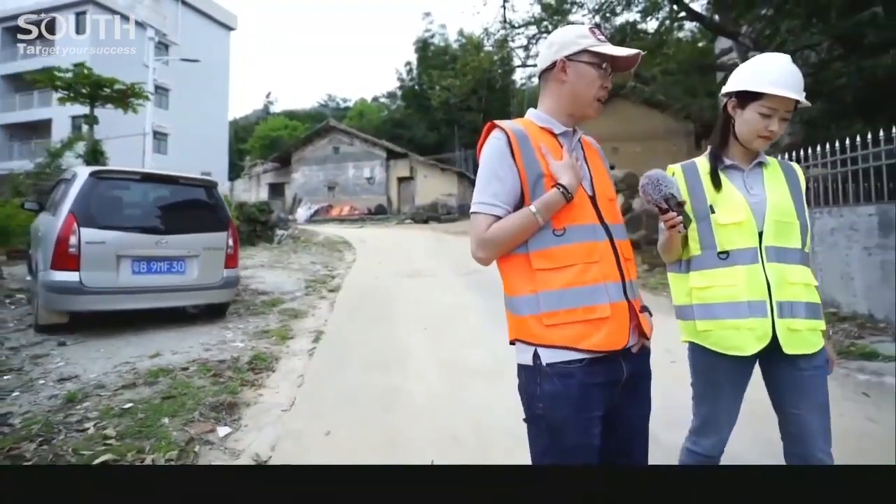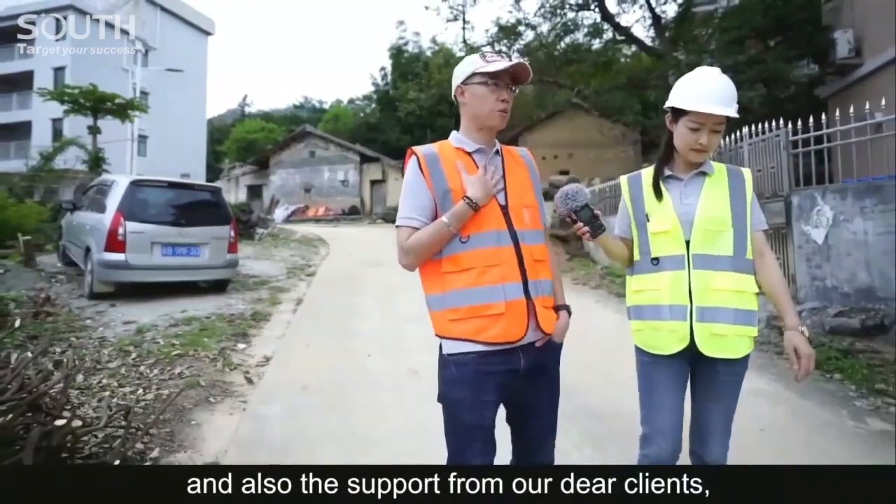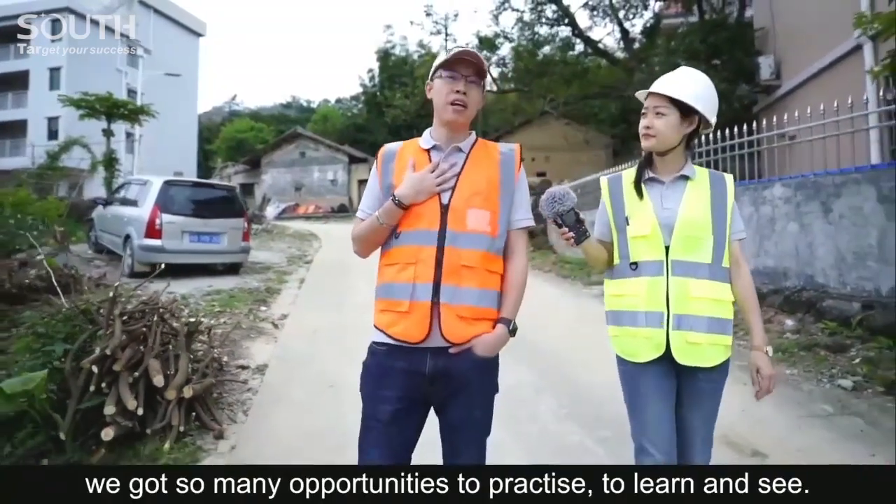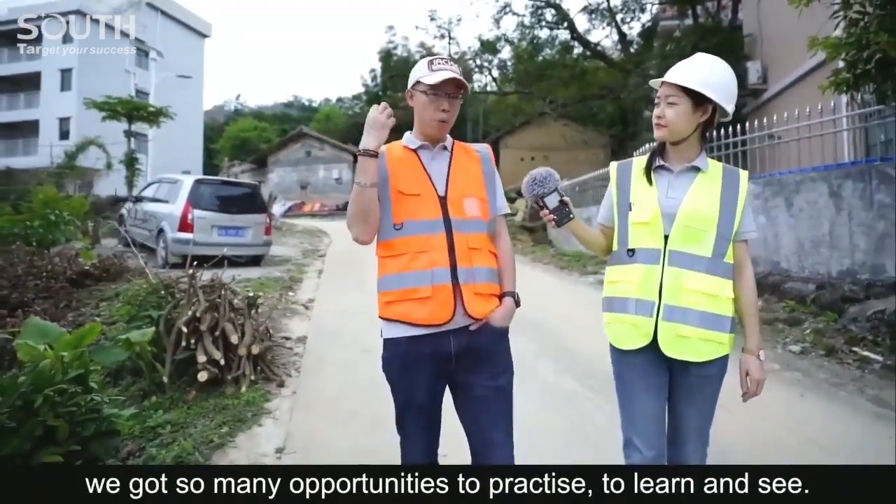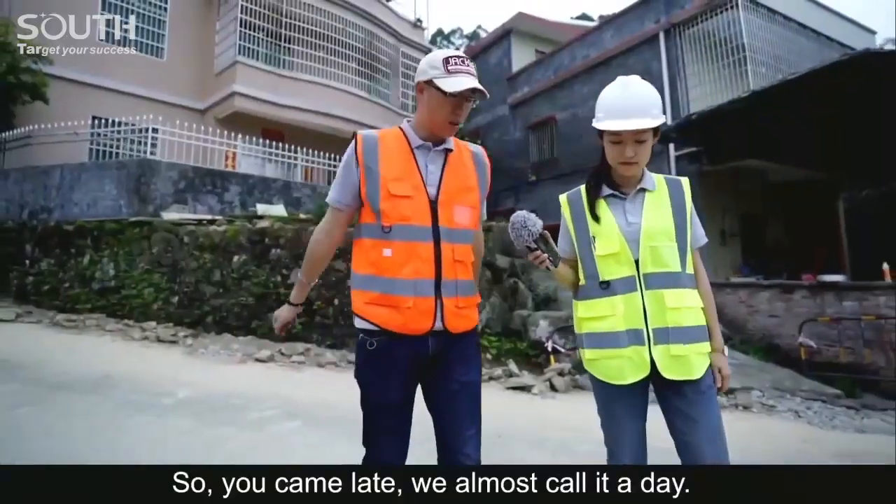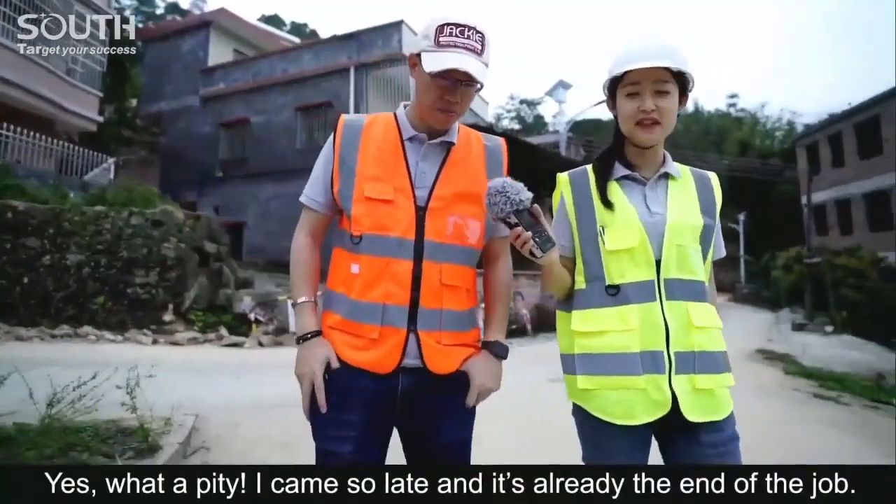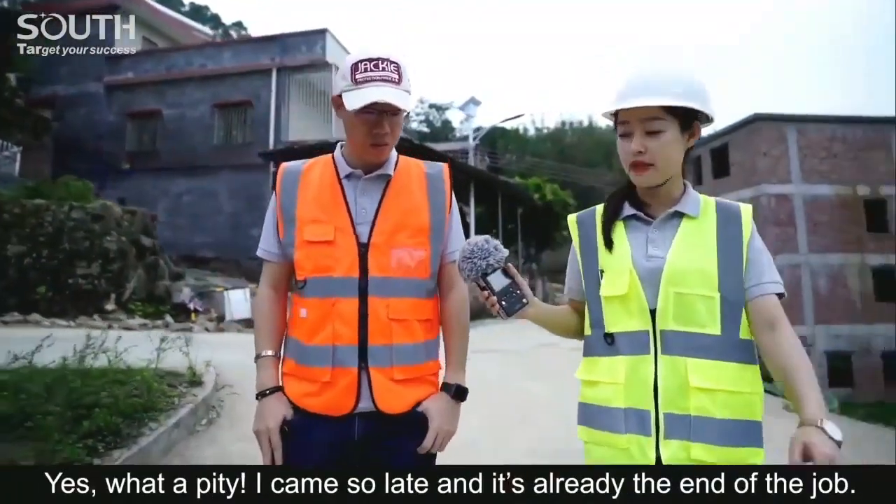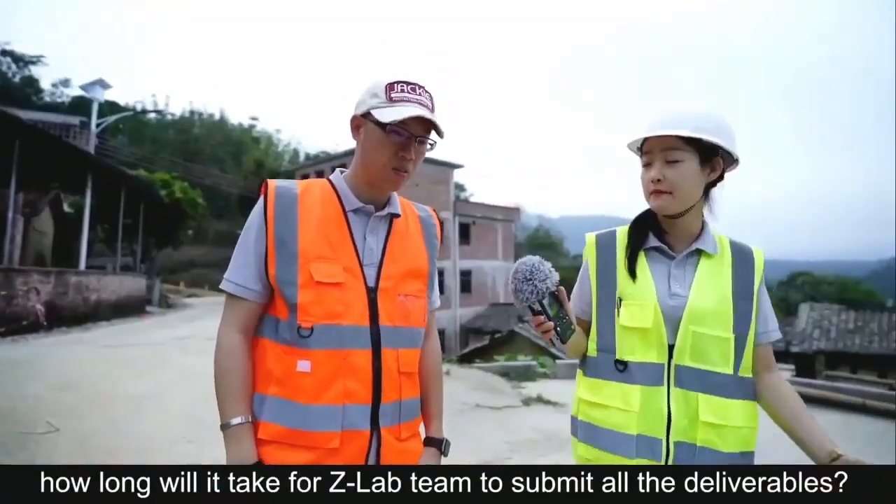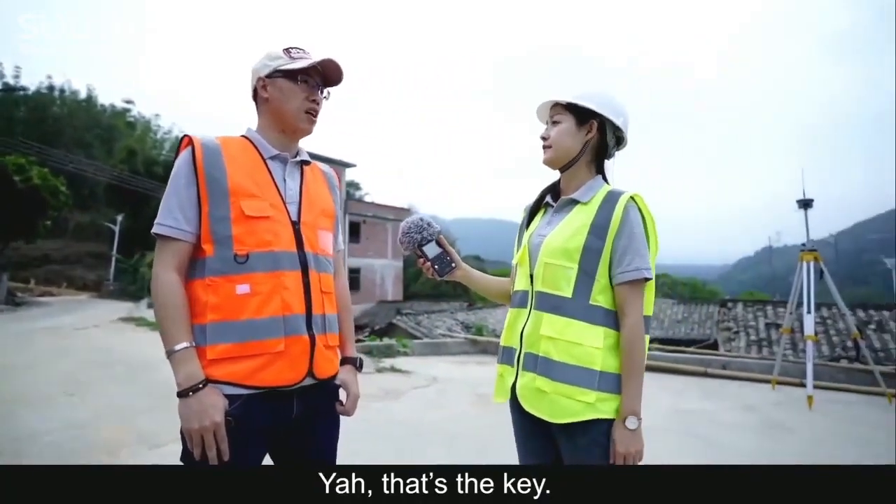I have a question. How long will it take for our Z-Lab team to submit all the deliverables? Deliverables, yeah, that's the key. You see here, 23 hectares, almost 90% vegetation cover. We don't have a lot of ground objects to vectorize and put into the map. According to my experience, our colleagues need maximum 2 days for the point cloud classification, DEM generation, and orthophoto map production.